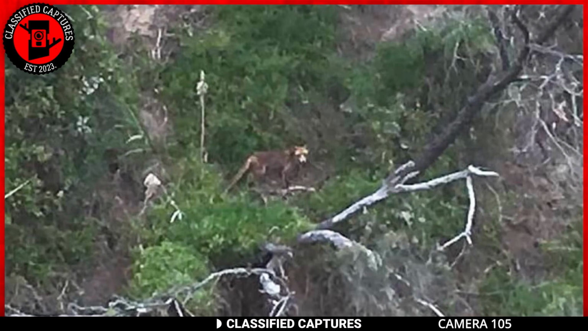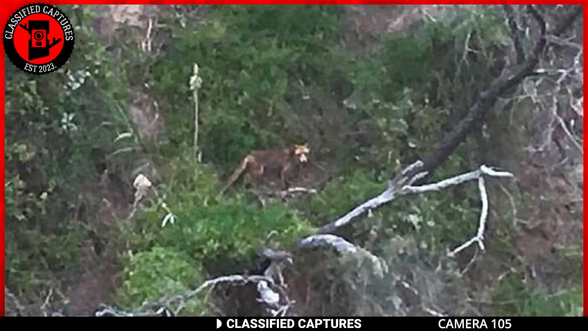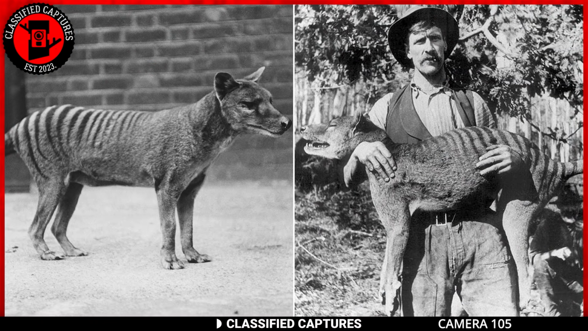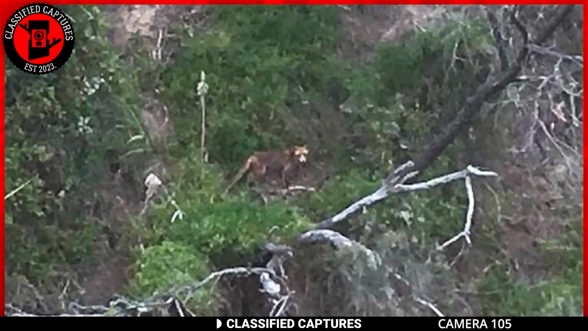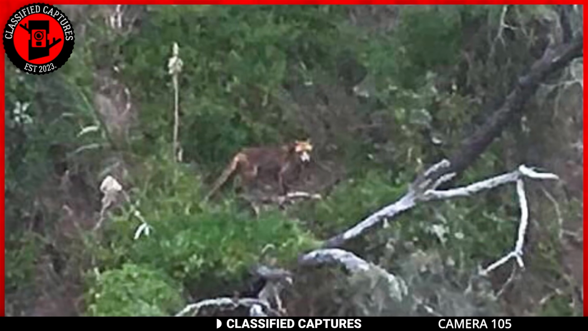Now, before we don our Crocodile Dundee hats and declare the Tasmanian tiger's triumphant return, let's consider the facts. The thylacine, as it's scientifically known, was declared extinct in the 20th century, and no confirmed sightings have been recorded since. So are we witnessing a Lazarus moment for the Tasmanian tiger, rising from the shadows of extinction?